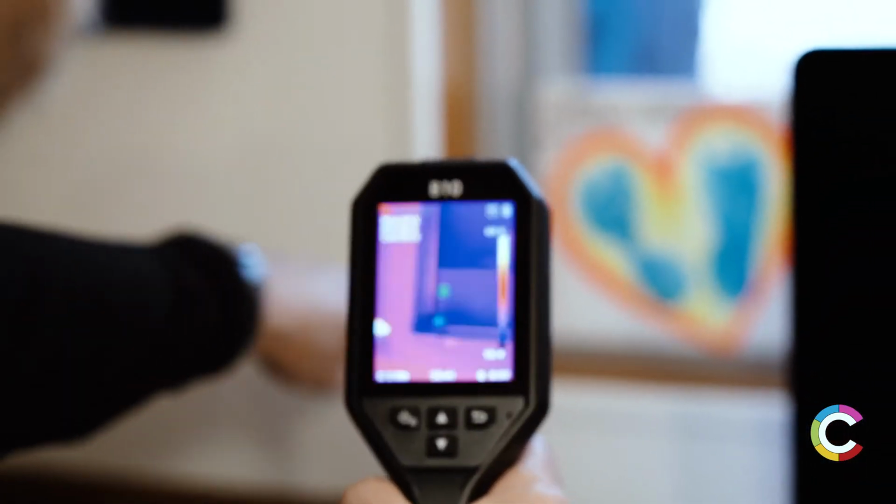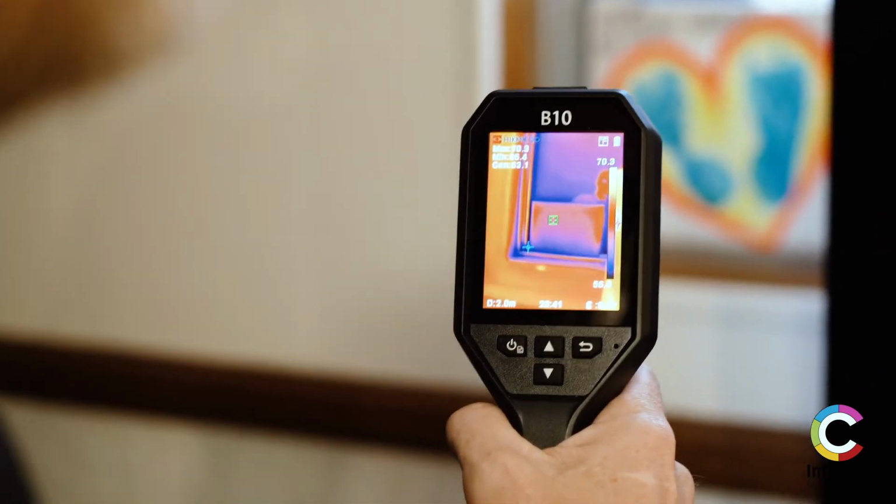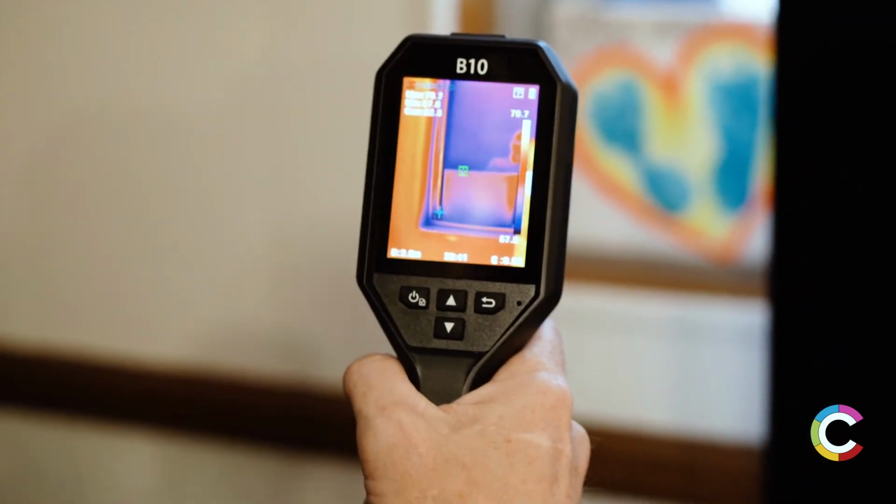And as you can see here, a lot of times we do get a little cold spot around the edges, but this one here, we've got some cold air blowing in from the corners. So that's just a sign that the windows are old. Time to maybe take a look at the outside to see if we can seal it up better from the cold air, or maybe just recommend upgrading the windows.